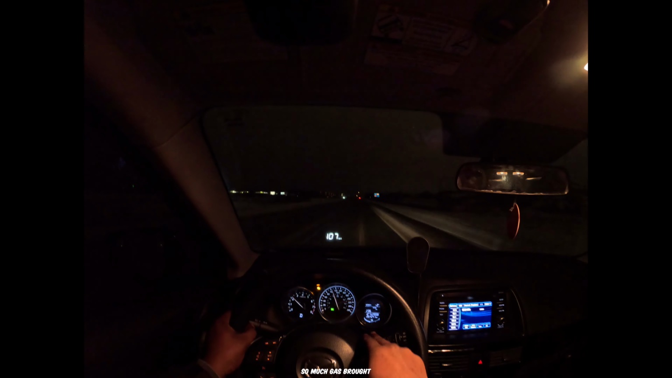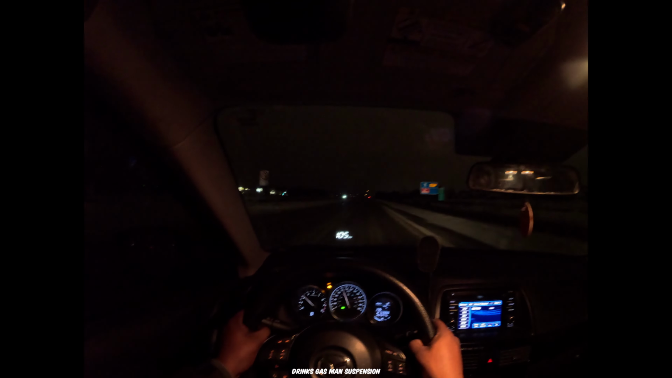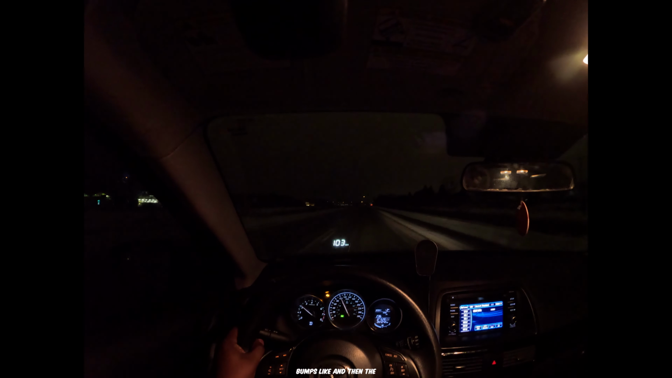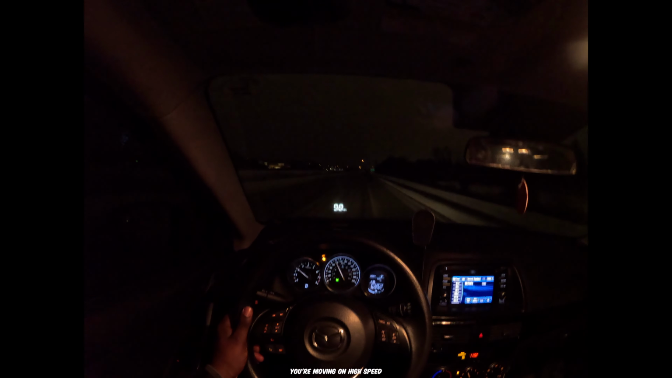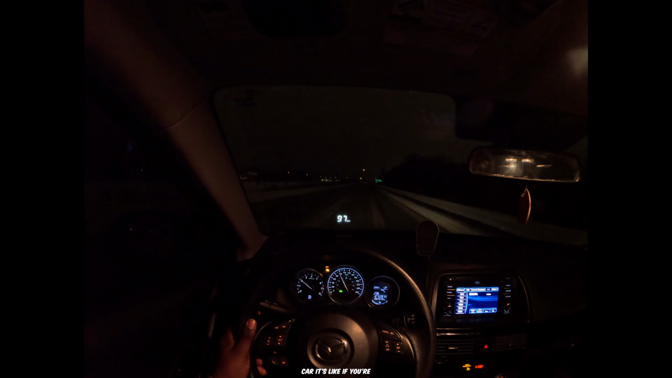Bro, see how much gas. Bro, once I had like 250 or something. The car just drinks gas, man. Suspension is great. It's not great. I mean, I said it's great. Suspension is okay, bro. You're going over bumps, and then the interior is not even helping. The interior quality is janky, shaky when you're moving at high speed. The spoiler at the back is loose as well, so everything shakes in the car.